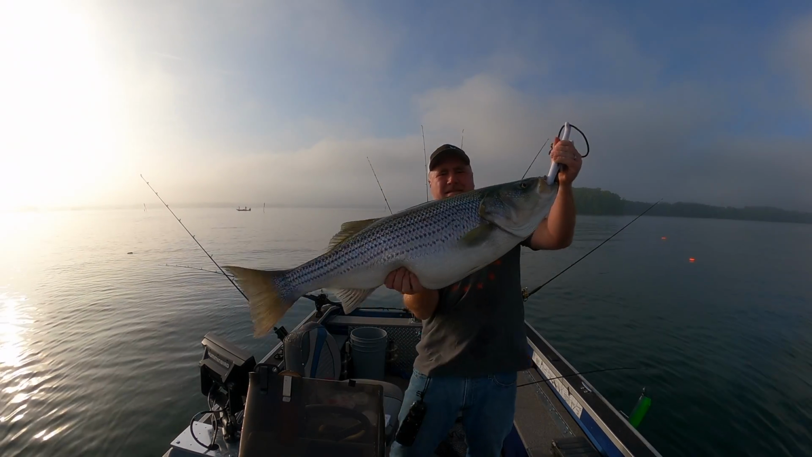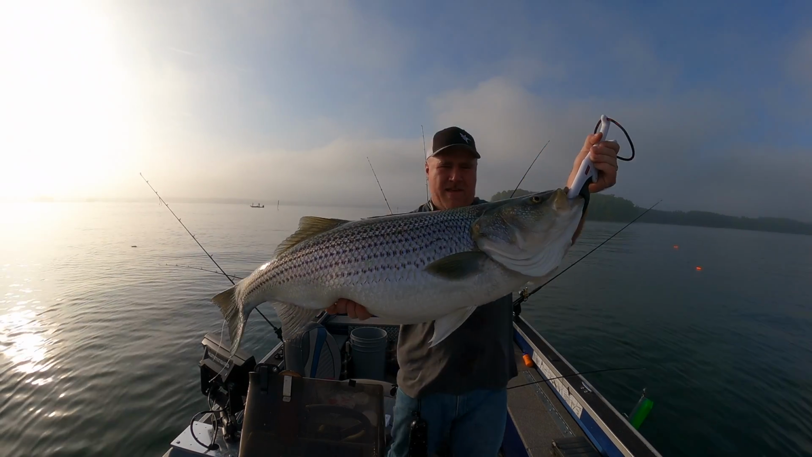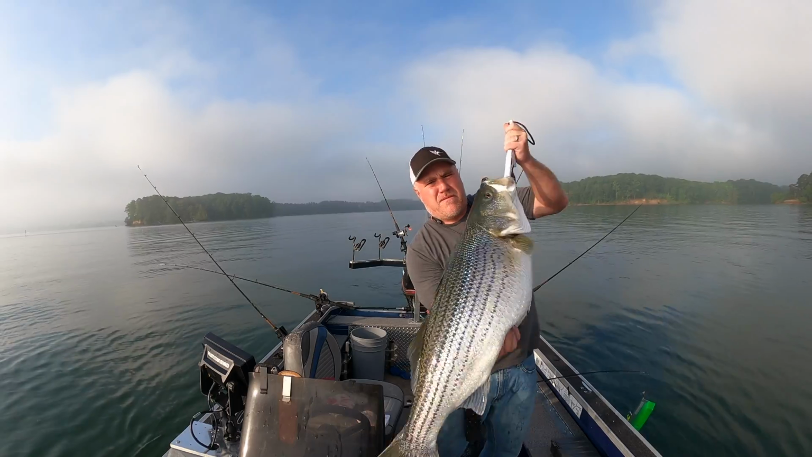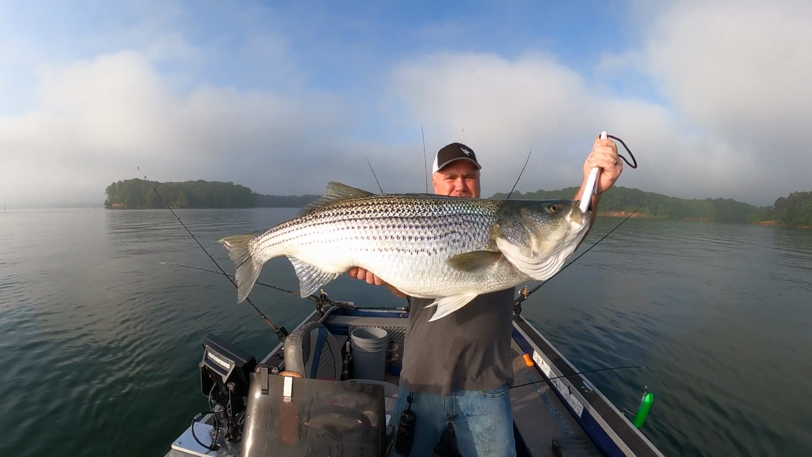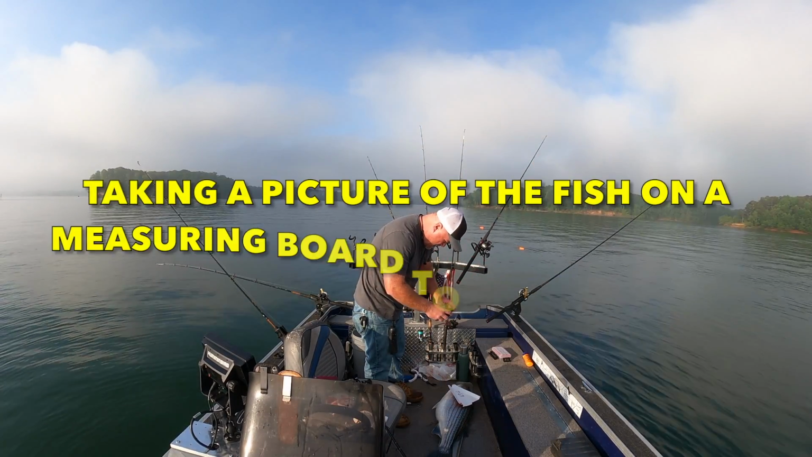About that, huh? Out of them apples right there. Boom! Look at that. There we go. Biggest striper I've got in a few years right there. I'm shaking.